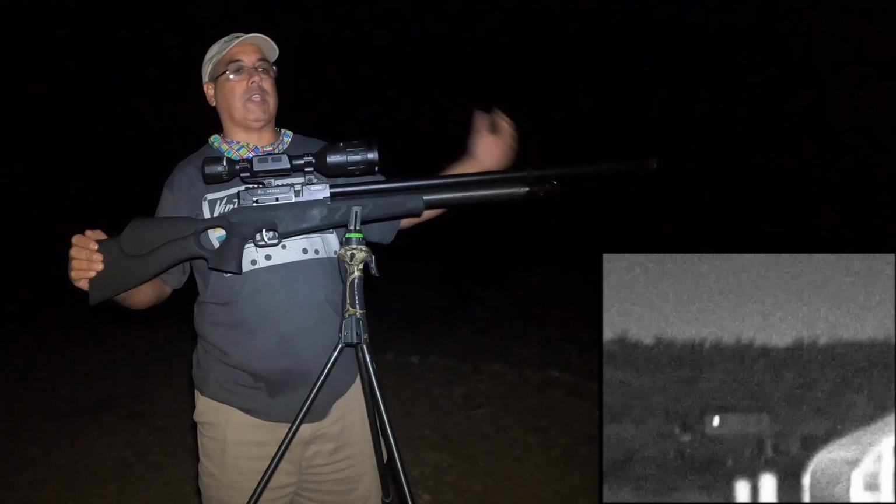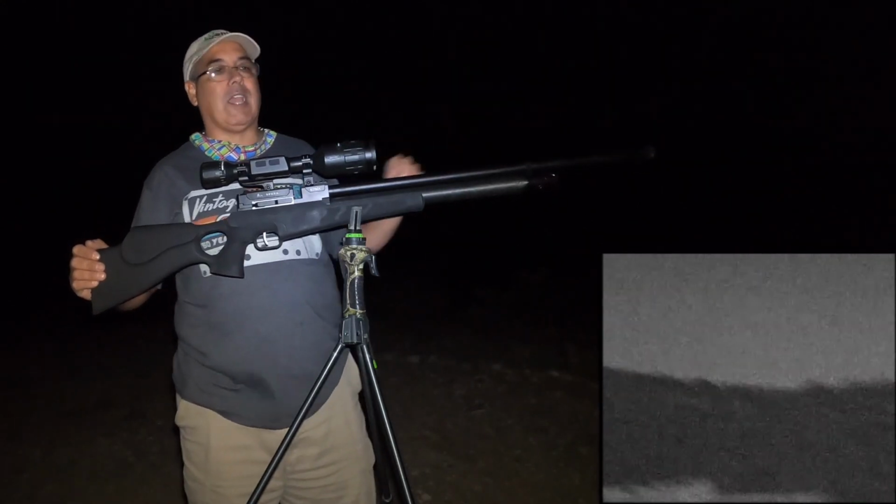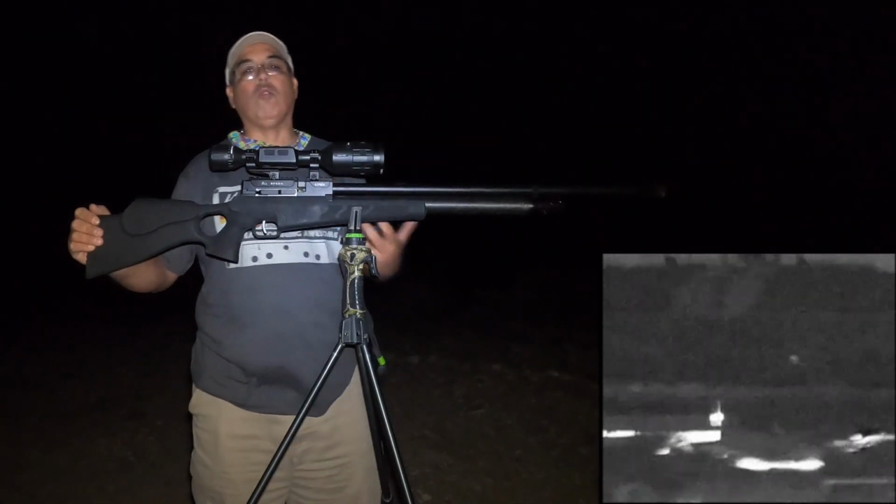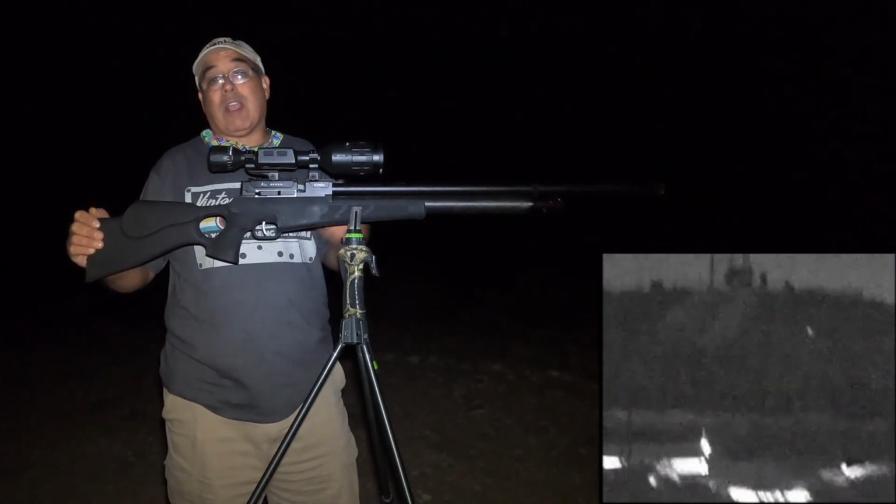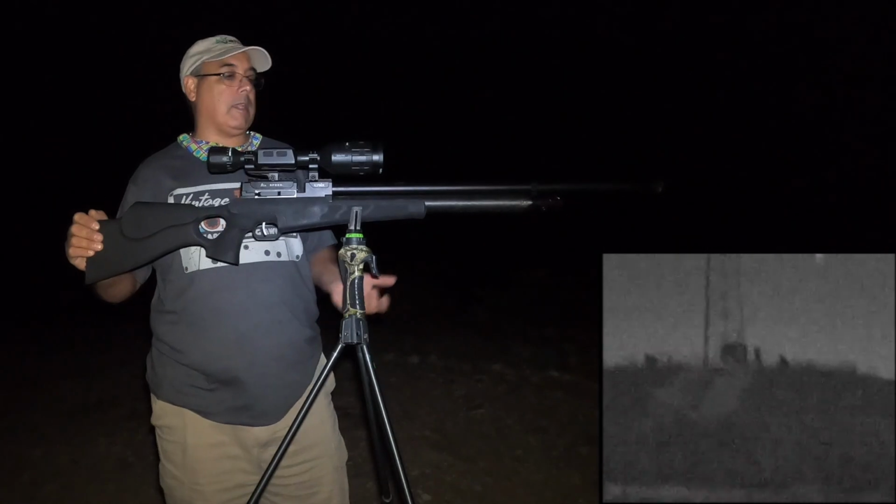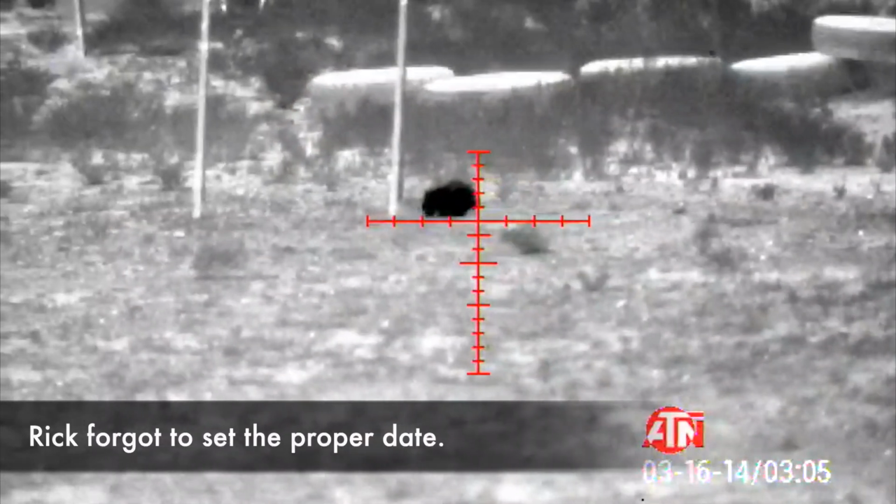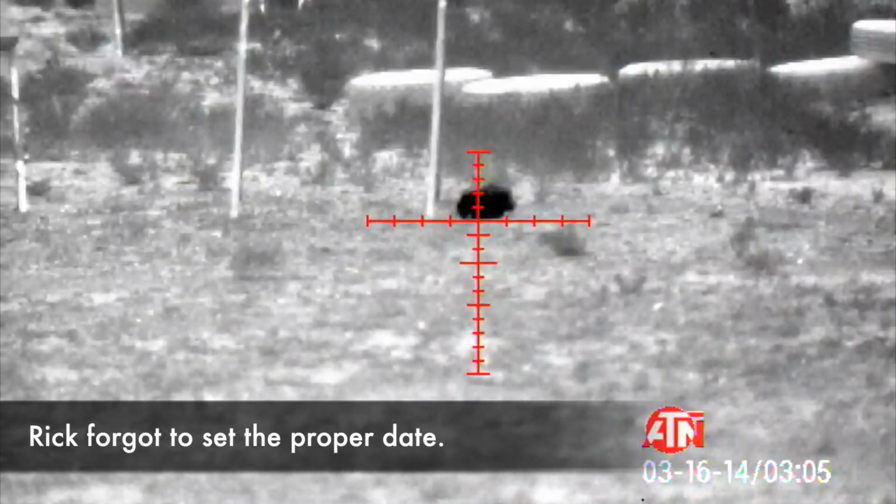I'm 30 to 40 yards out. I've got clear line of sight. I'm in a stand. That thing works great. Gives me some really good footage. It's as clear as my ATN optic. But when you compare that to what you get with thermal, there's really no comparison.